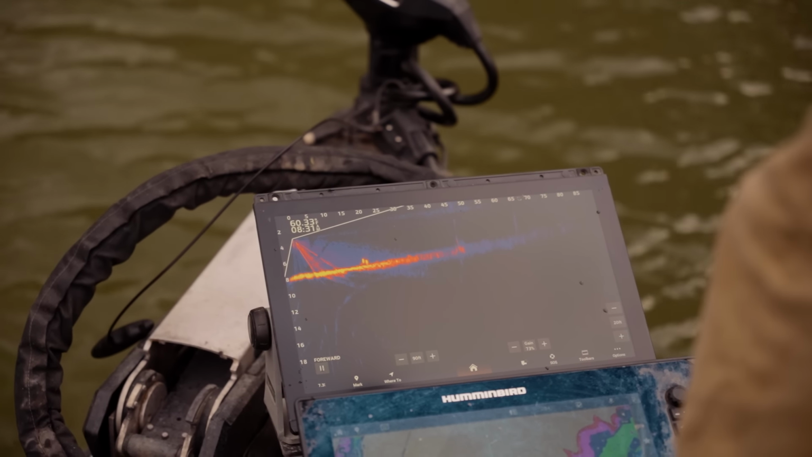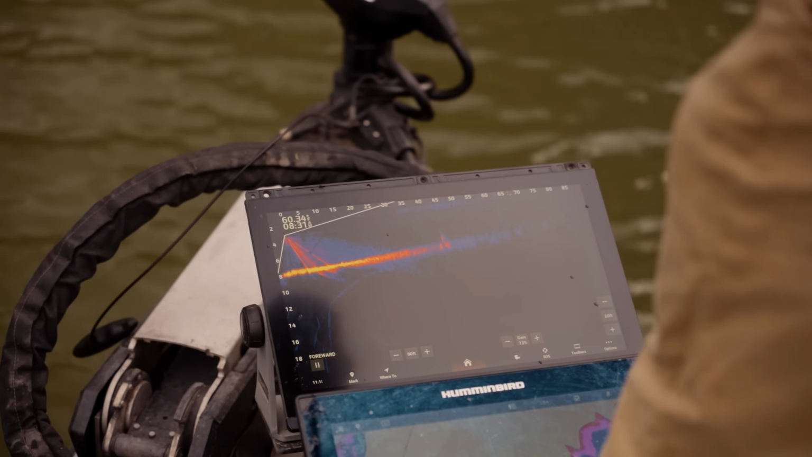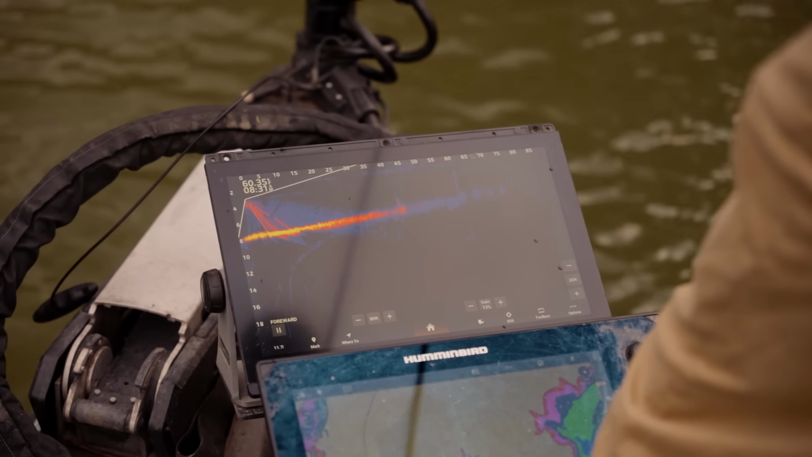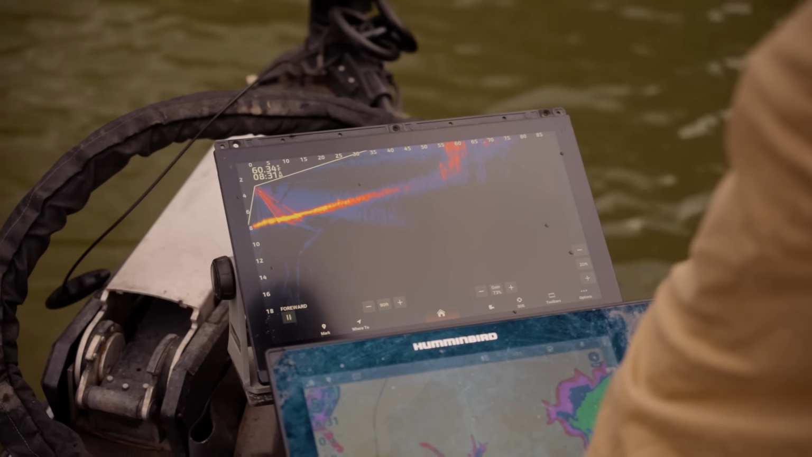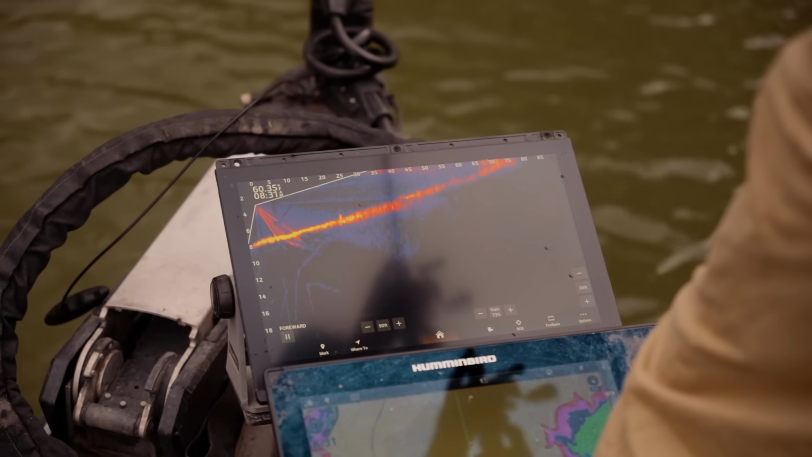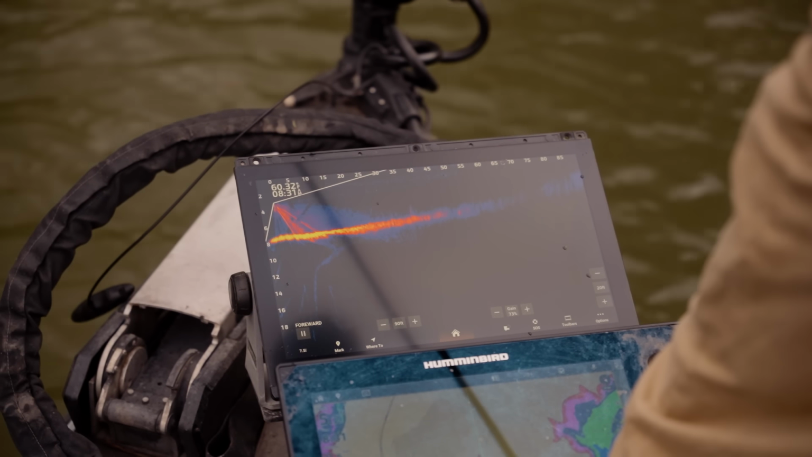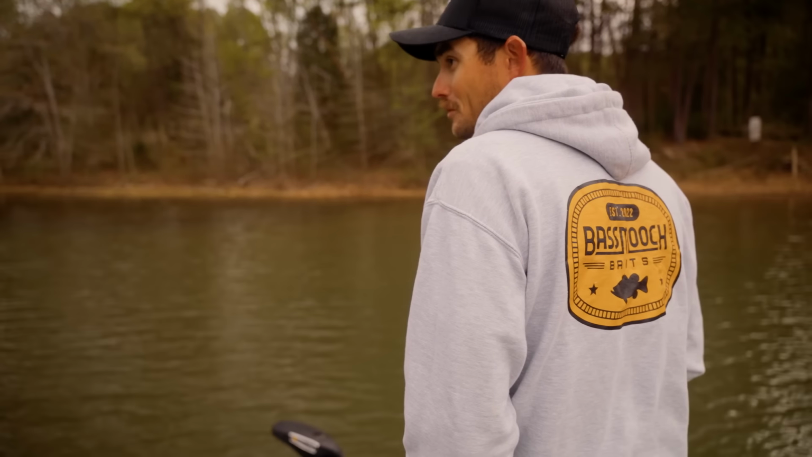So whenever I get up in here shallow scoping around, it's one of the hardest things to do, is really scope shallow, I feel like. And I feel like that's one of the biggest secrets in bass fishing, being able to scope at all different levels, deep, super shallow. I like getting up here, and a lot of times you just throw at stuff and don't see fish.